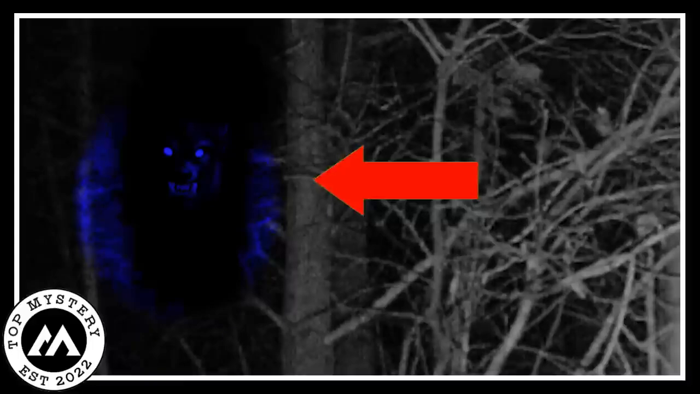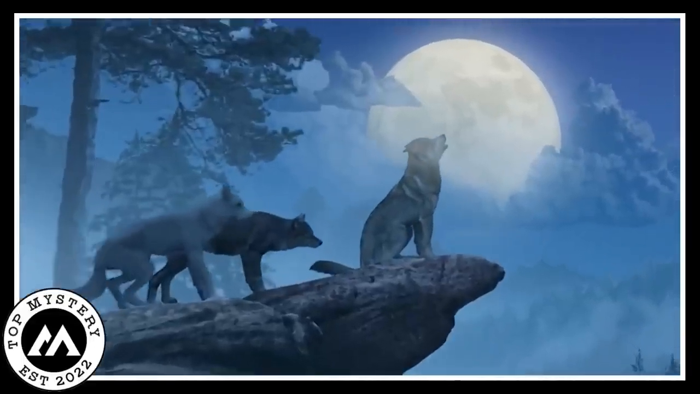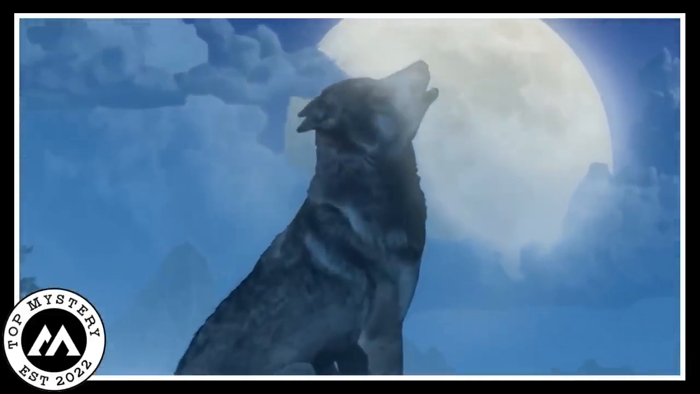This creature had sharp teeth, glowing strangely in the dim light. It looked like a werewolf, a creature from stories, but no one could be sure. It was a mystery, a creature wrapped in the magic of the night that confused anyone trying to understand.